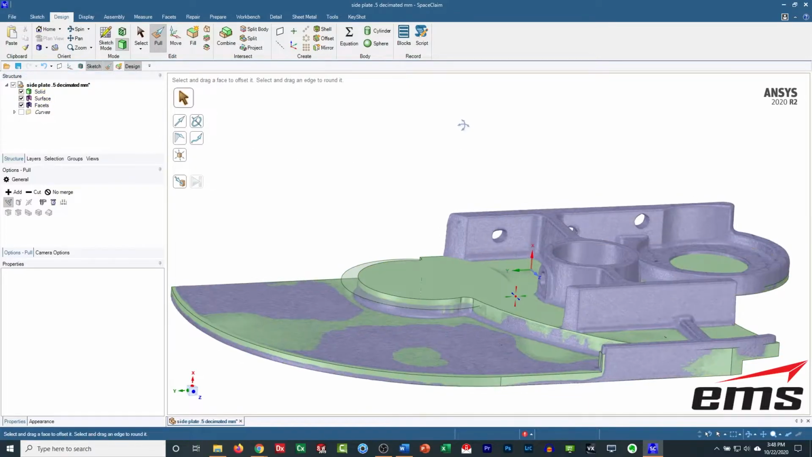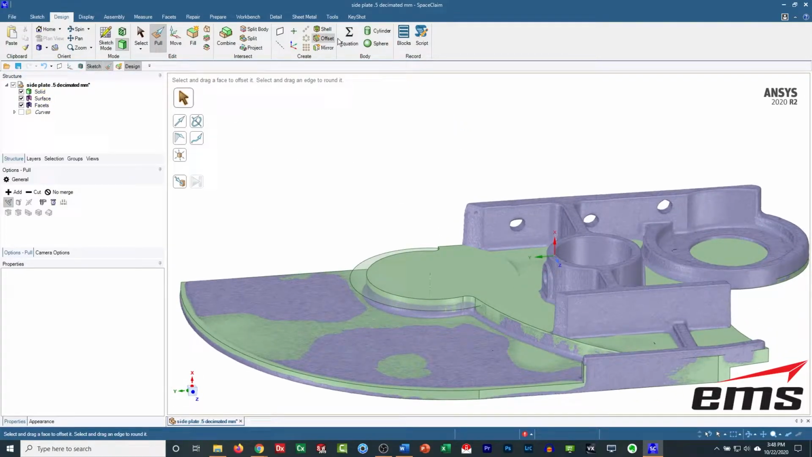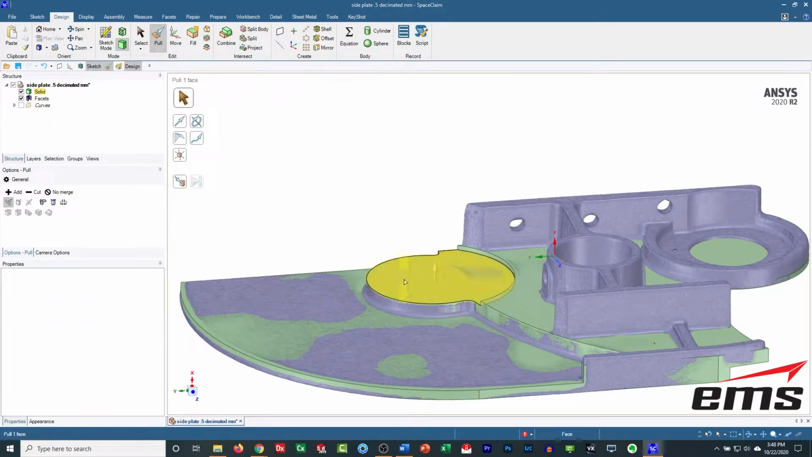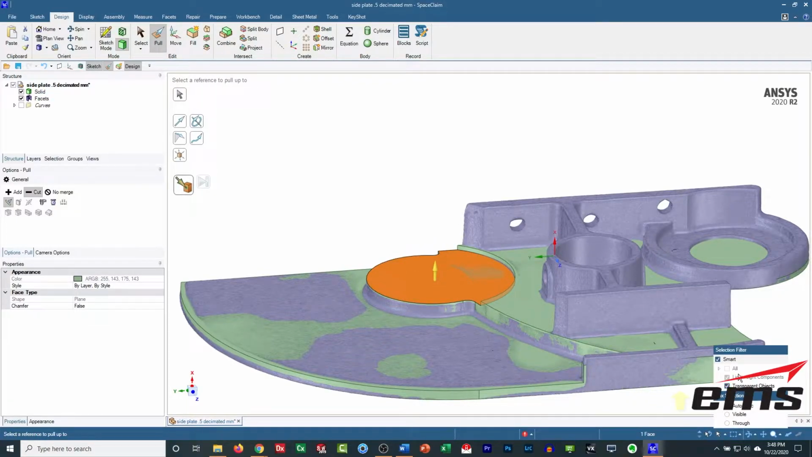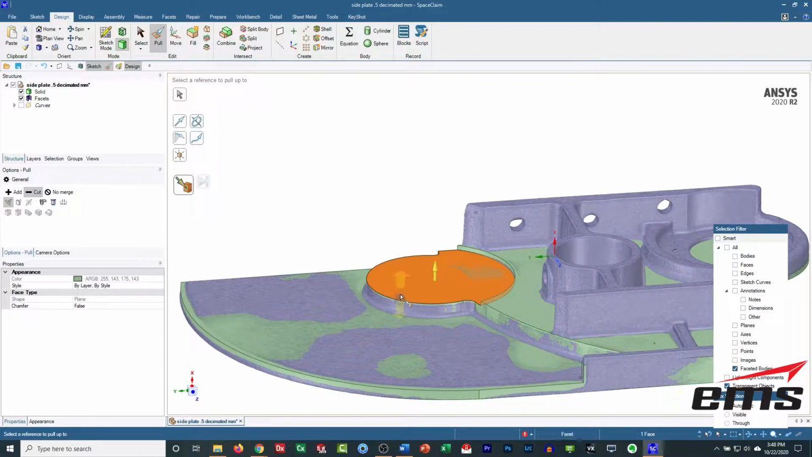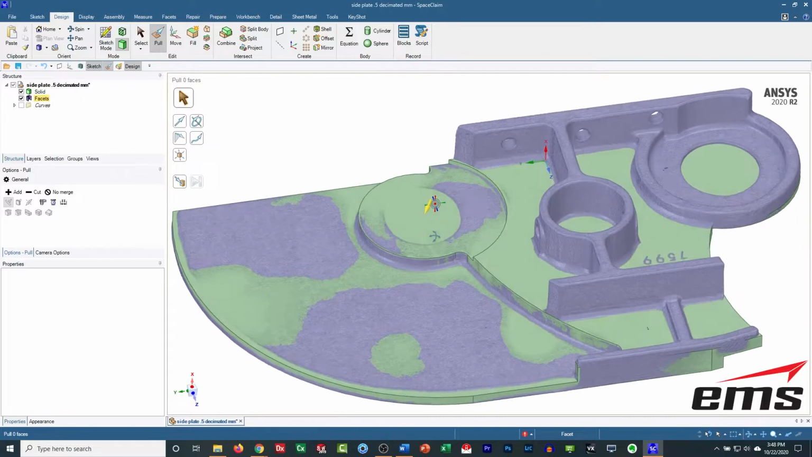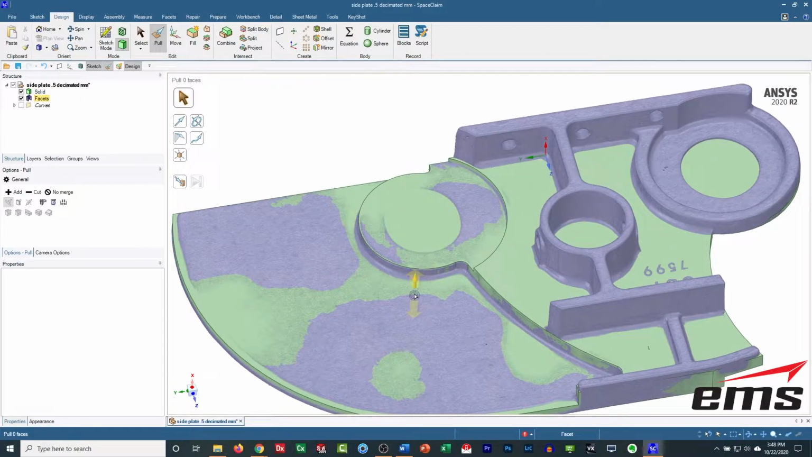Bring our solid body back and pull command. Going to cut away, cut that up, pick it again, negative, up 2. There we go. So you can see it's pretty quick to do modeling in Spaceclaim.